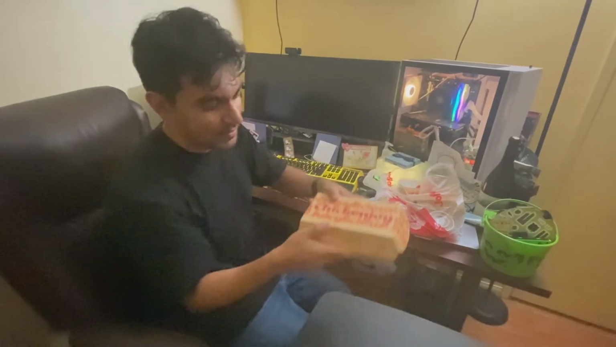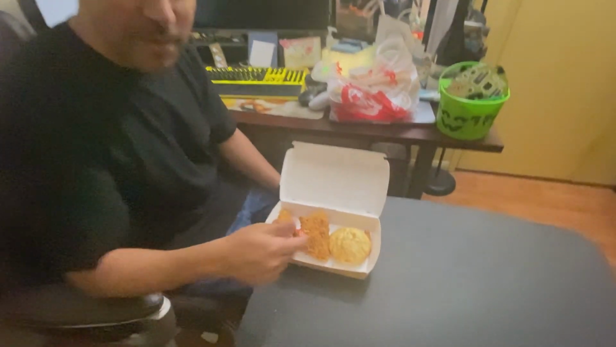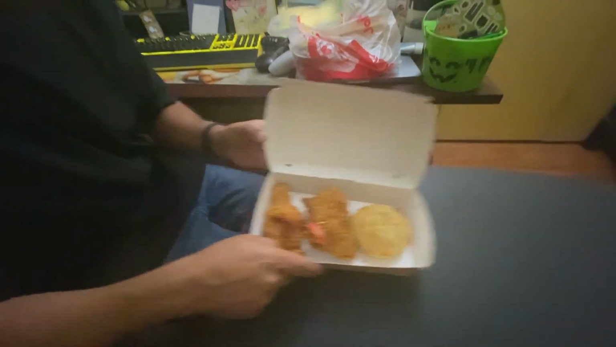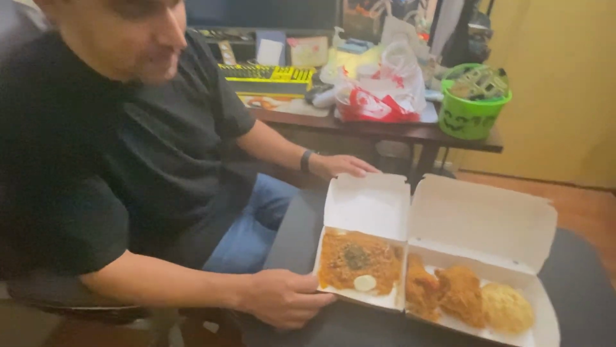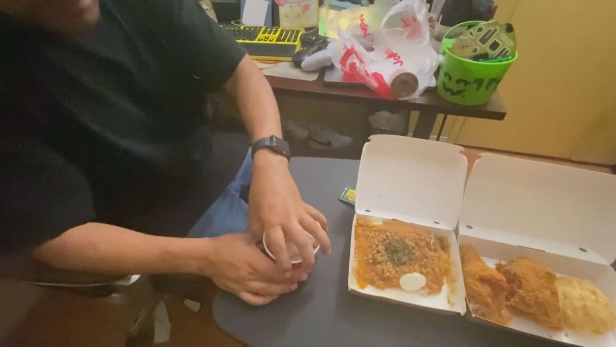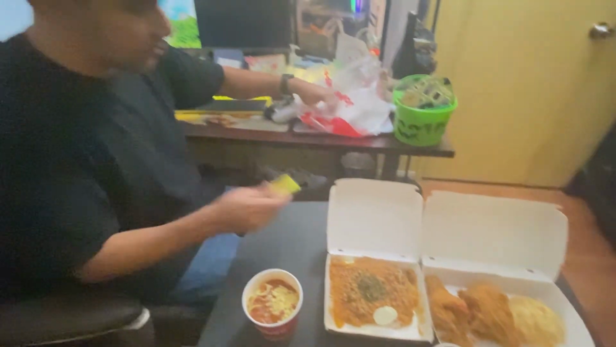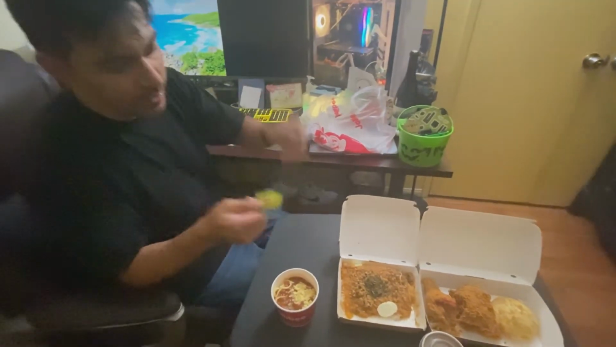Got the Jollibee, so let's see what's in here. Alright, starting off, we got the chicken, and then I don't remember it ever coming with the biscuit. Did it come with the biscuit before? No, it didn't. Well, I ain't complaining about getting the biscuit. So this right here, the palabok, I'm gonna get that one. We have the spaghetti, some gravy for my chicken, and of course, calamansi. And what is that? Hot sauce. And the hot sauce.